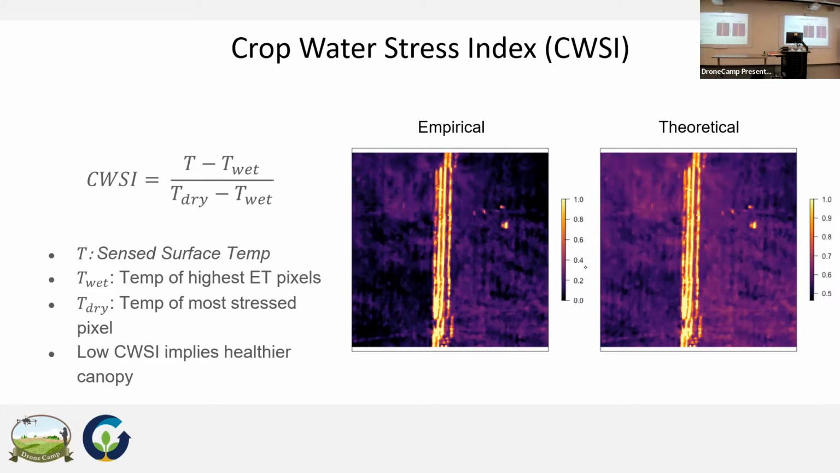The crops that I work with are actually often natural vegetation or restoration sites. So we're talking oaks, for example. Vegetation with really complex canopies causes a lot of different temperature variations that don't necessarily have something to do with ET, and illumination and sensor geometry make it complex to use some of these things sometimes.